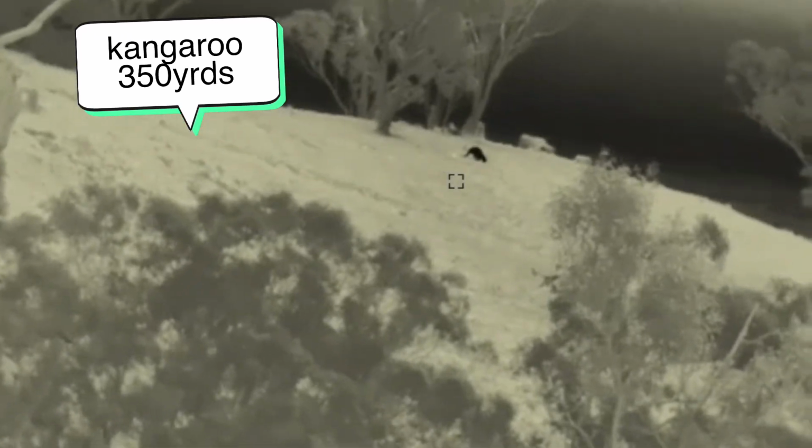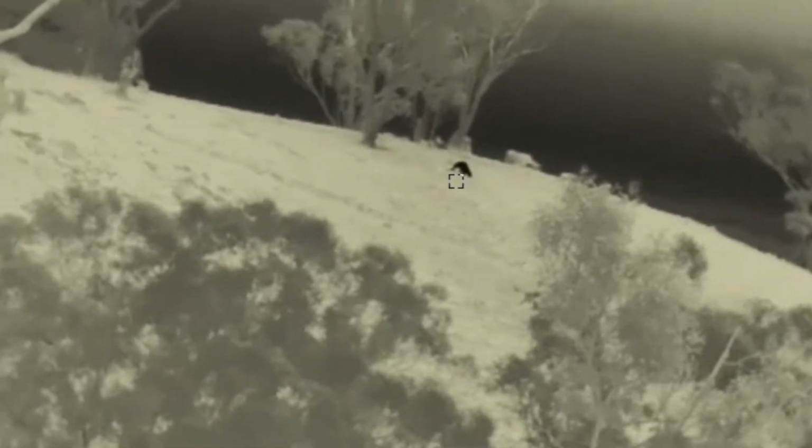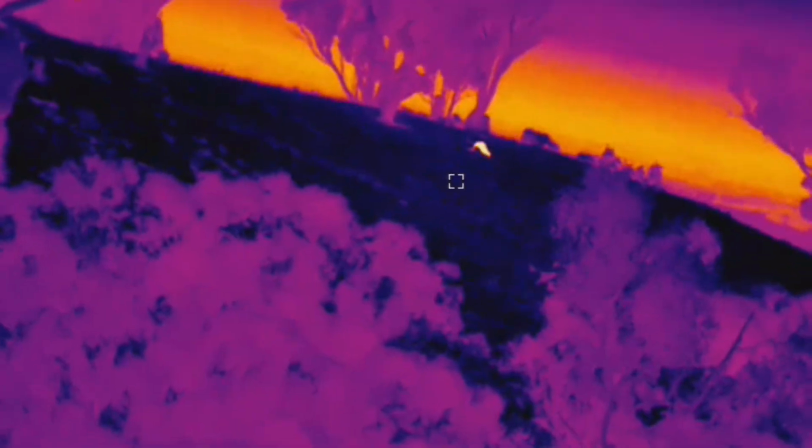There we go. Black hot, I love black hot, but sometimes if you're in scrub, you'll be a little bit confused when it straightens and opens, or where you can get a clear visual. Fusion's fantastic if they're in amongst rubbish. But how's that? Well, a good pair of binos wouldn't see that far, really, would they? And you can't use it at night.